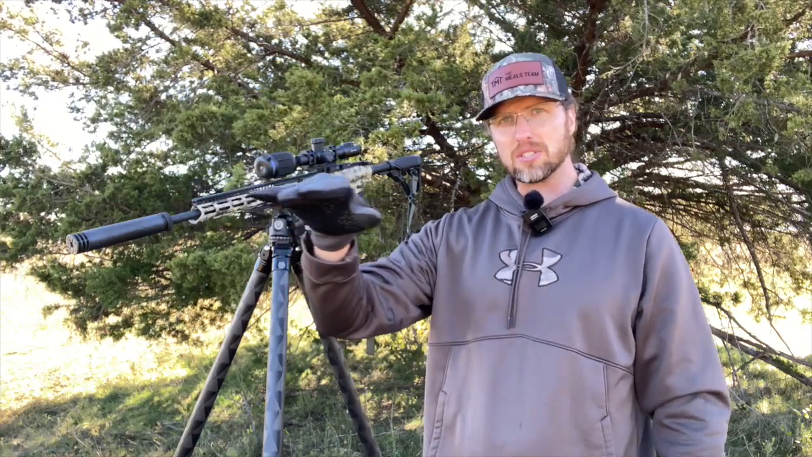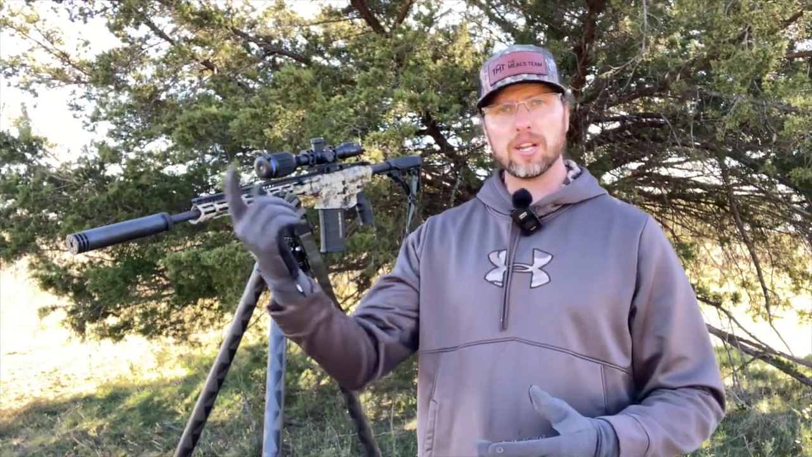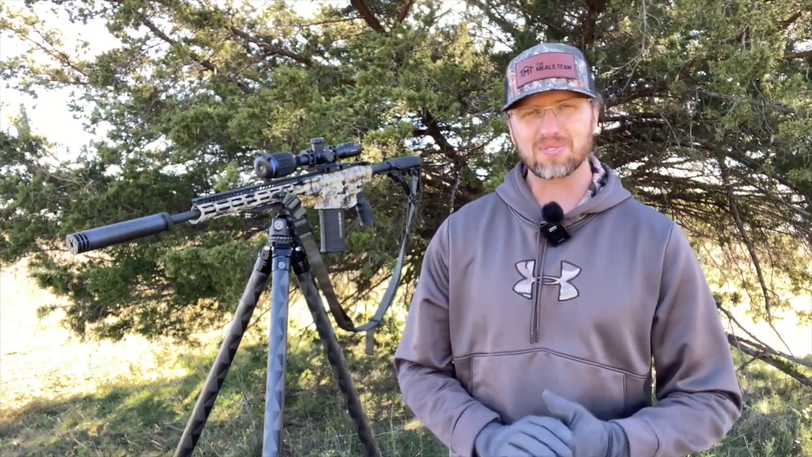I could just see the top of his back with my helmet mounted thermal, the iRay MH25, or I'd have to circle all the way downwind of him or upwind of him. He would have winded me, wouldn't have got a shot. He would have busted out of there. So I didn't have a whole lot of options to go in there and try and get him.